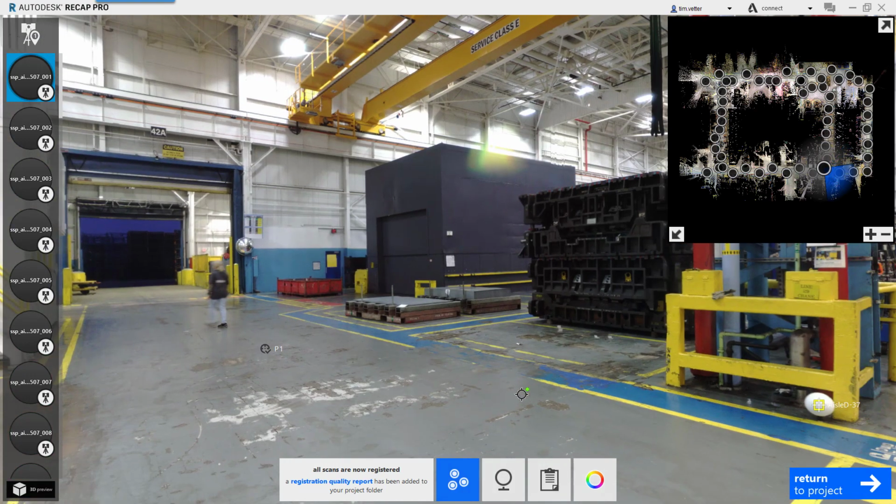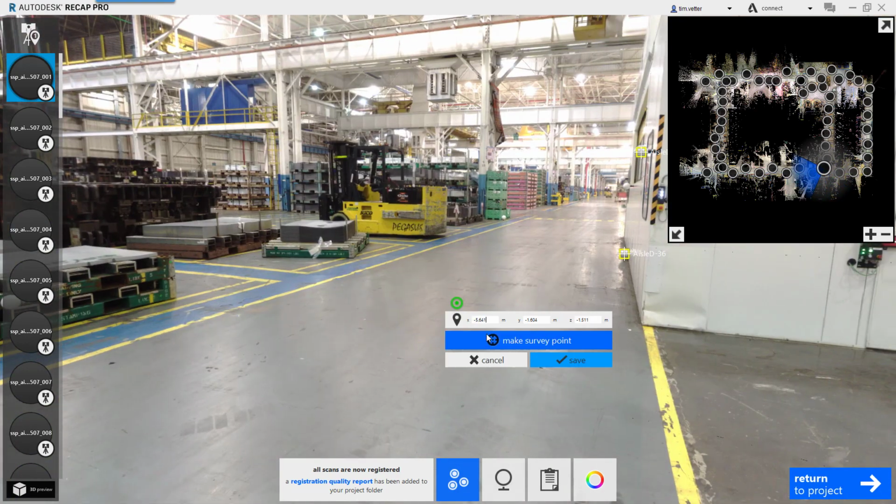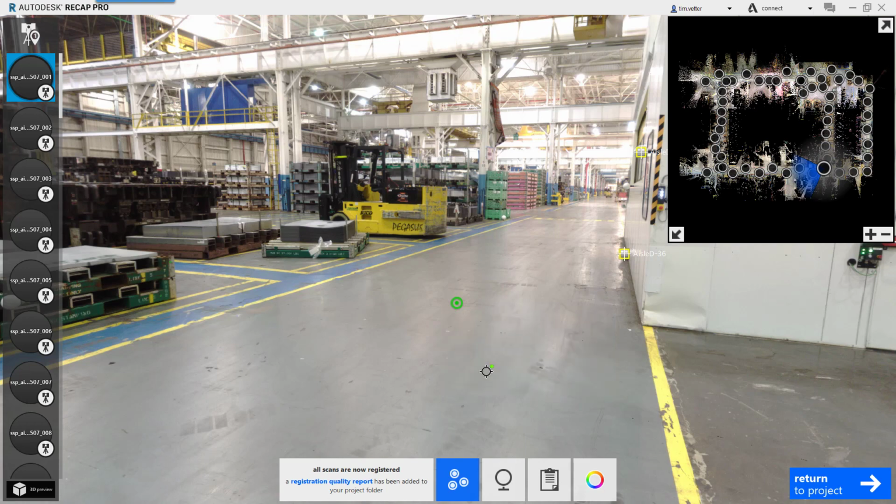Save that. And I'll go to the other side of the scan, click one there, make it a survey point, point 2, and just do a bunch of copy and pasting. Control C, Control V, Control C, Control V. Save that. And I'm going to pause the video and create the rest of them and show you my results.